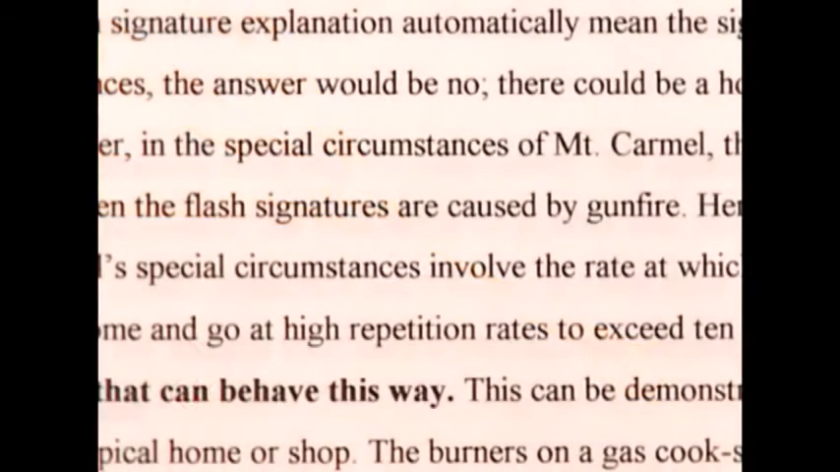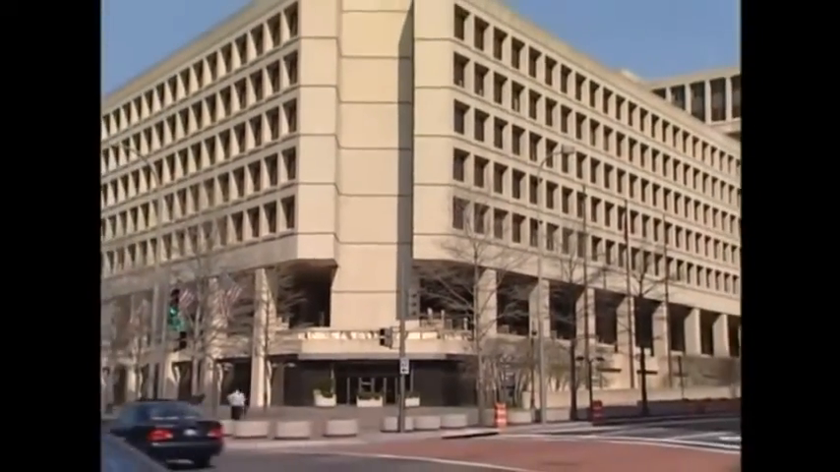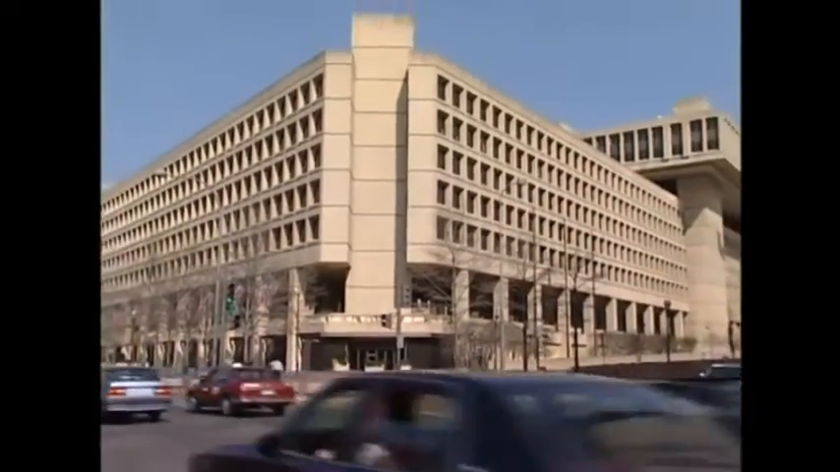The Sun Reflection Report concluded that the flash signatures on the Waco FLIR video could only have been caused by gunfire. In January 1999, Mr. Cox challenged Director Freeh and Bureau scientists to disprove his findings. They did not respond.